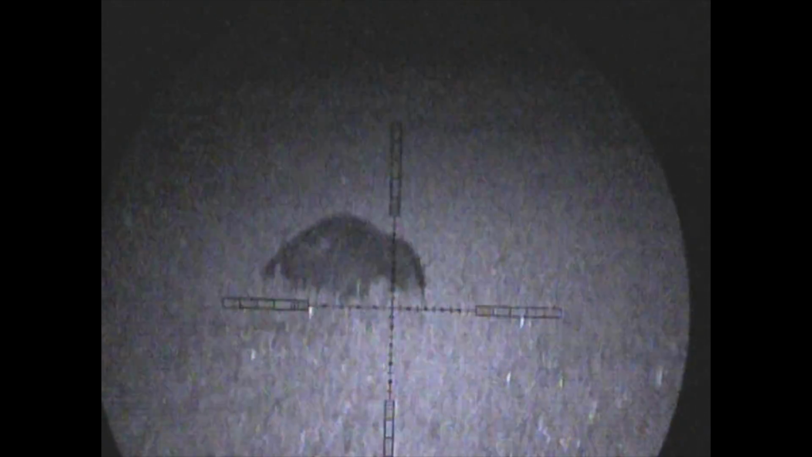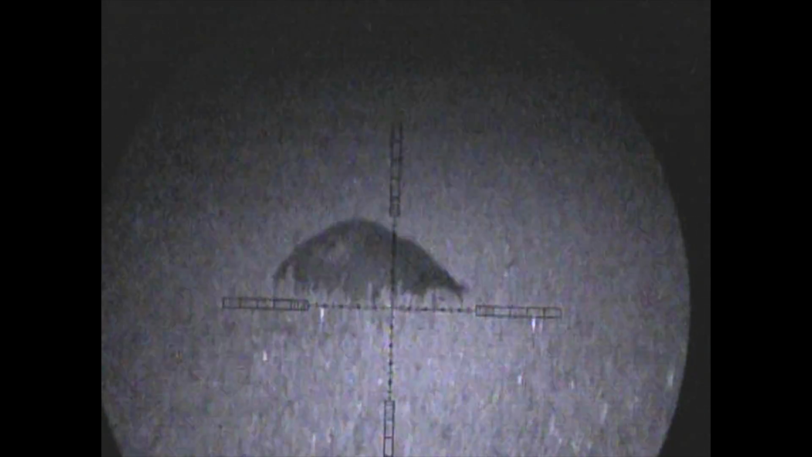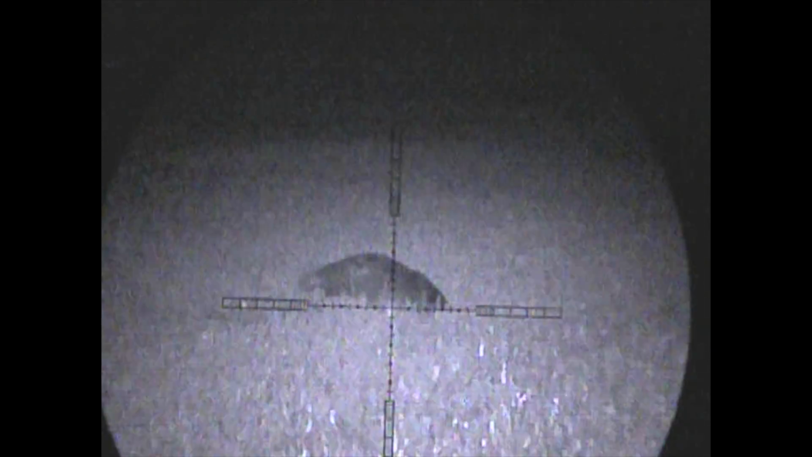Even on a night where you're not getting too much fox action, there's always time to sit back and appreciate the other stuff that's around. Check out this scabby looking massive badger that we came across, and this chap was only about 40-50 yards away.